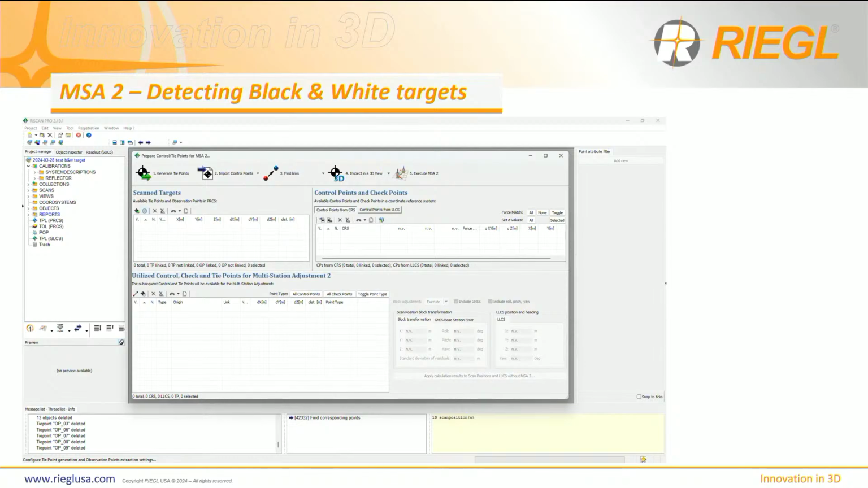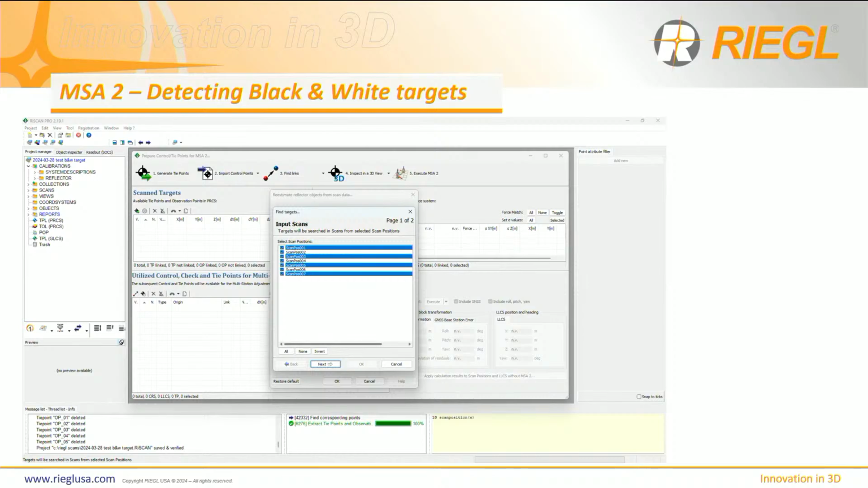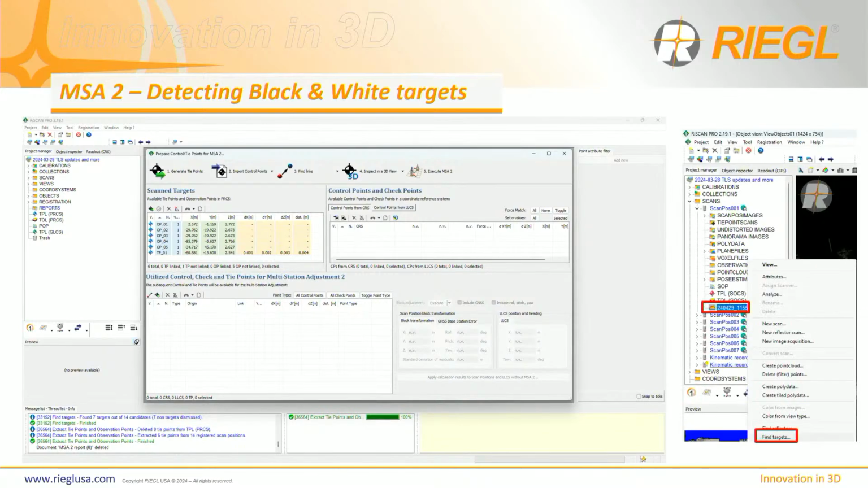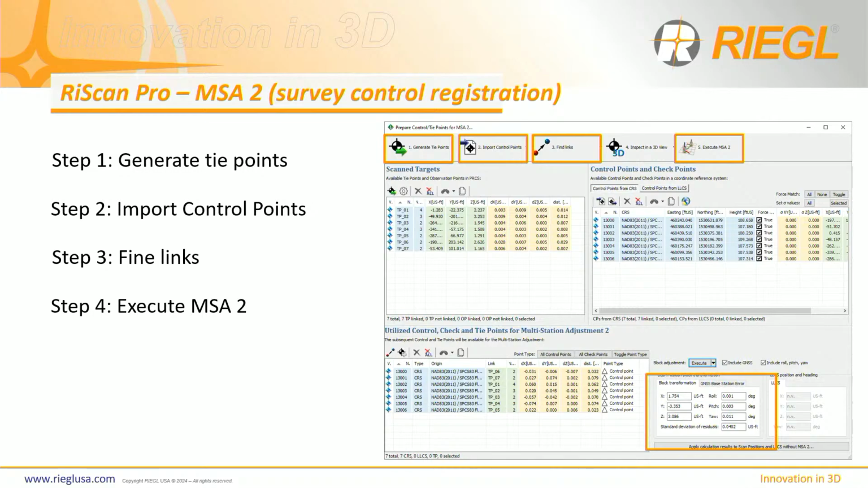Yeah, so once you define the target, create the target you're using, you just pull up our tool called multi-station adjustment tool, and you just run through the process. And select the scan position, and then it automatically defines the targets, okay? And then you just follow the workflow to absolute. Just simple as that, right? So that's the technology side.